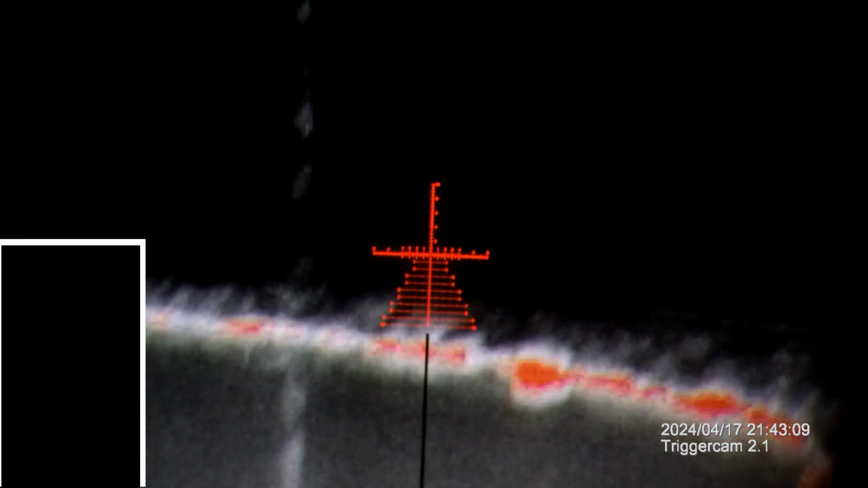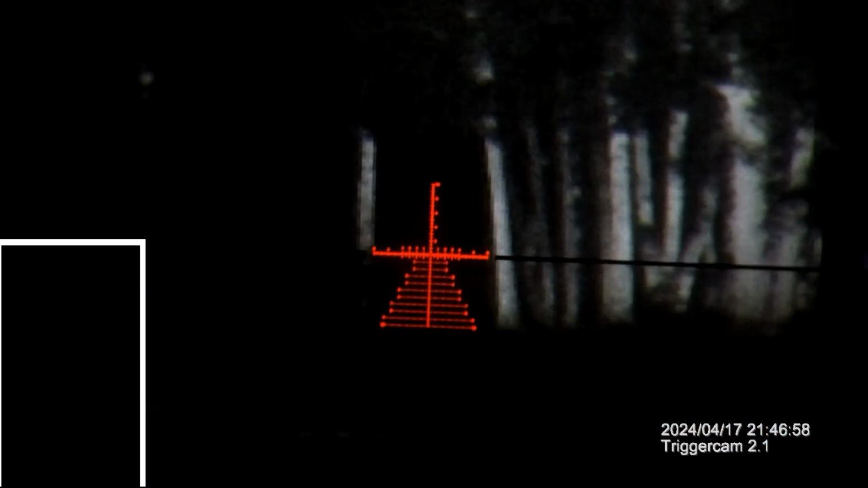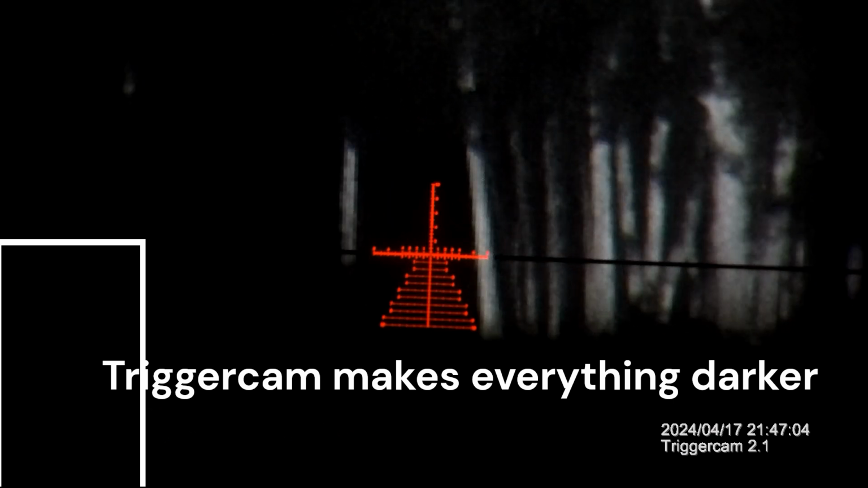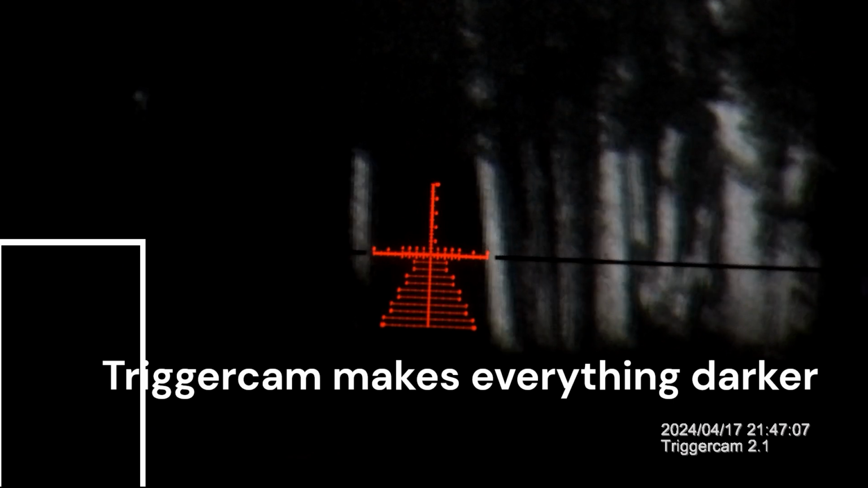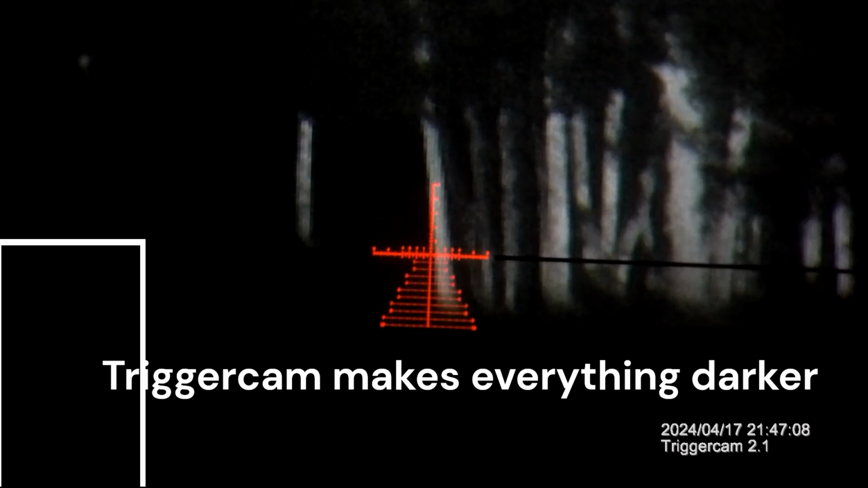And that's the end of the lake. So now I'm going to go set up at that tree line that I showed you guys earlier. Okay, here. Now we're set up. Now we're set up at those trees that we lased earlier. But take note of the field of view.